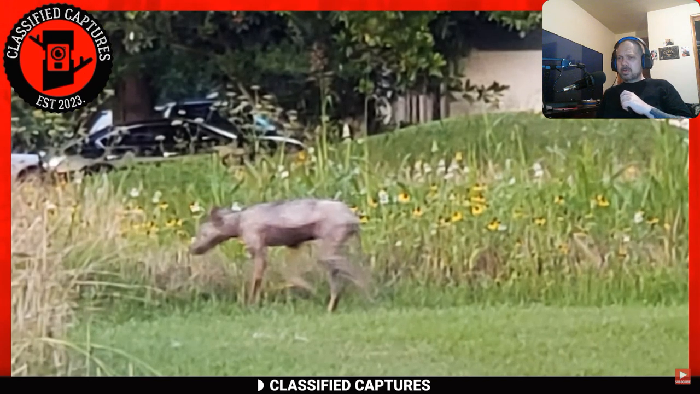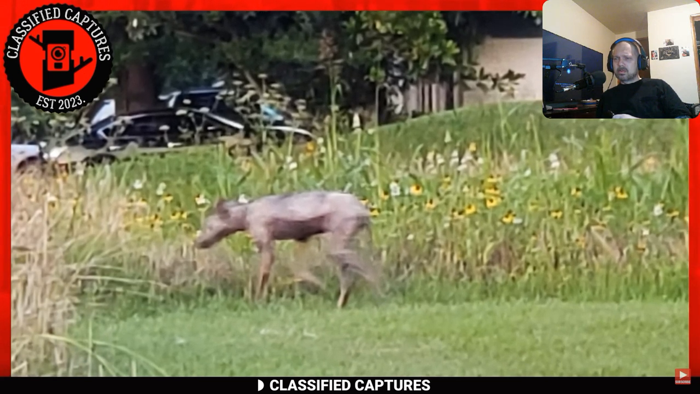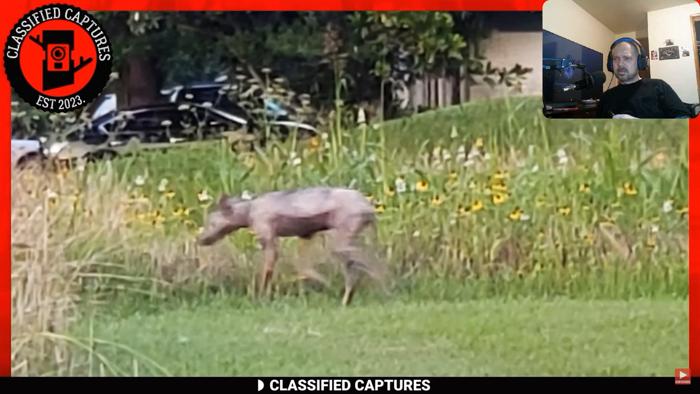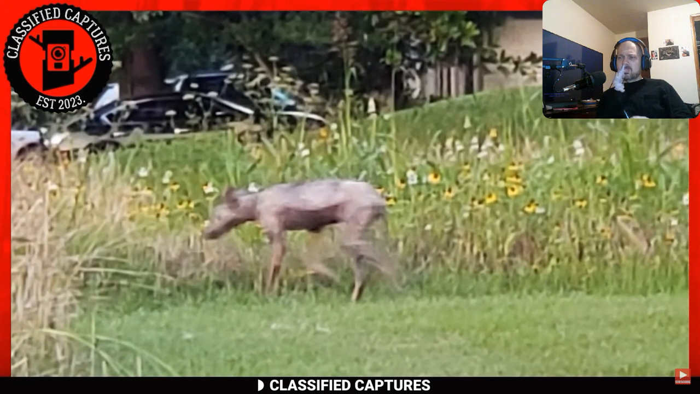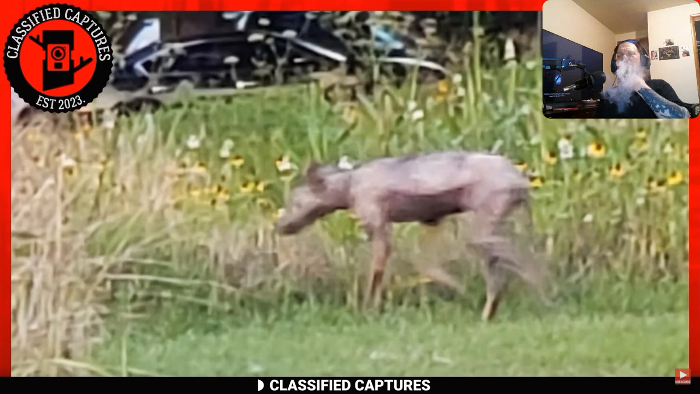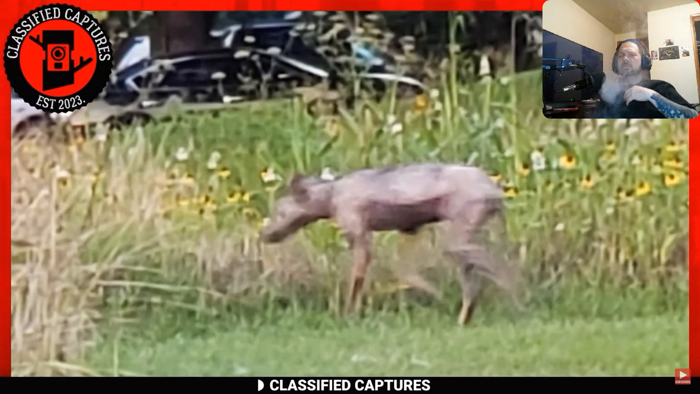Next, we visit Houston, where an otherworldly creature was supposedly captured on camera. Have a look. In the image, we see a creature walking on 2 legs across a field. At first glance, it looks like a stray. This dog-like creature looks skinny and hairless, almost pale. The snout looks longer. Though the picture is blurry, you can tell that it's not a normal dog.